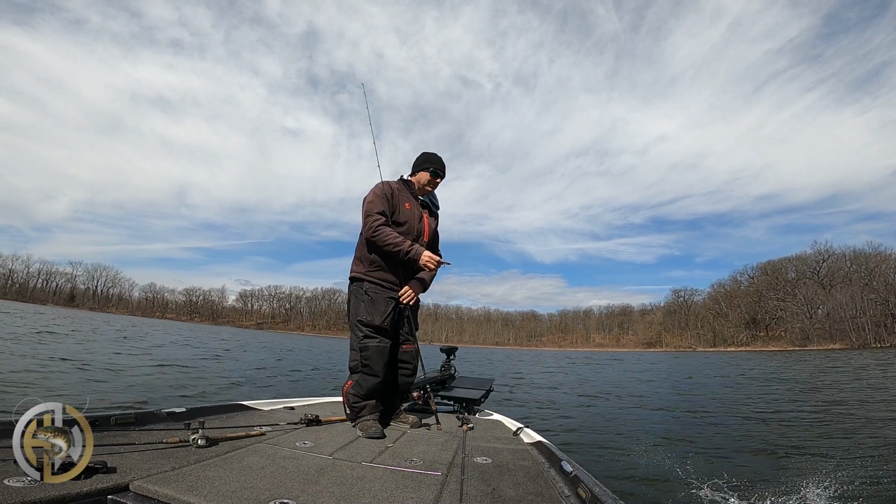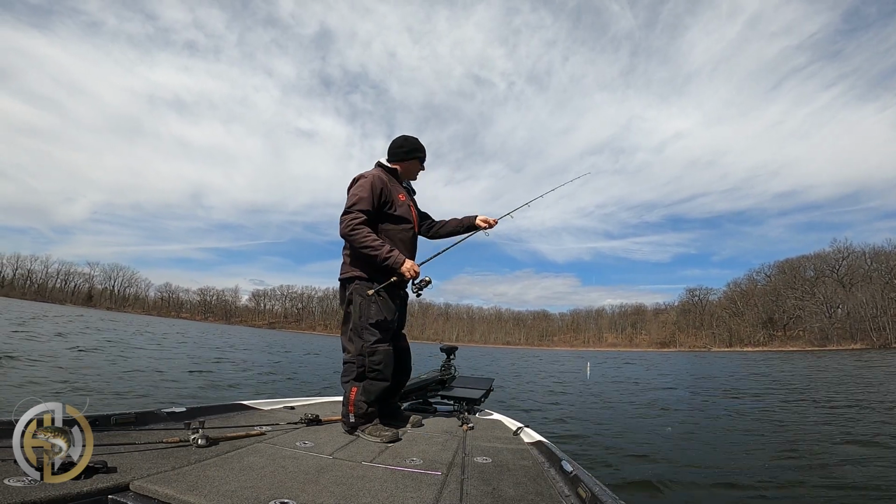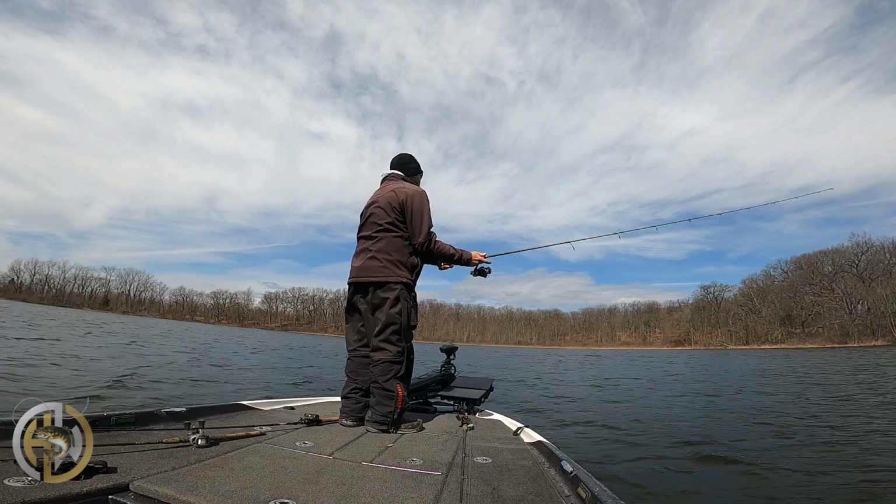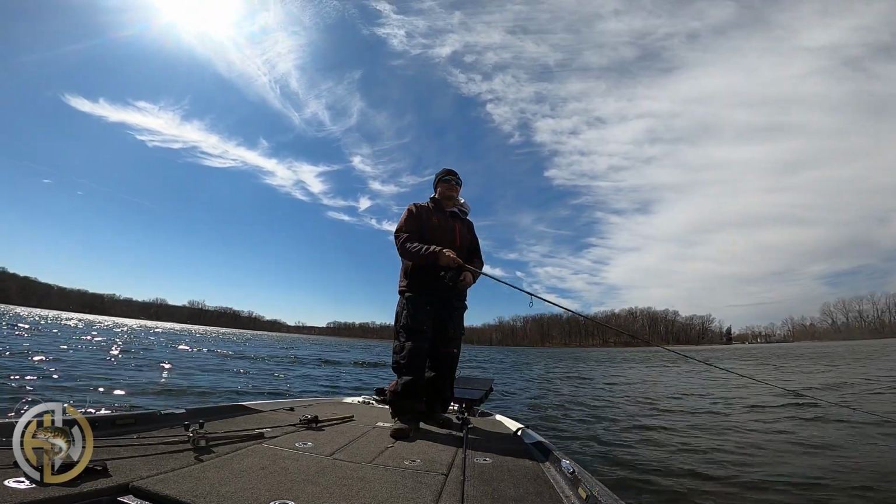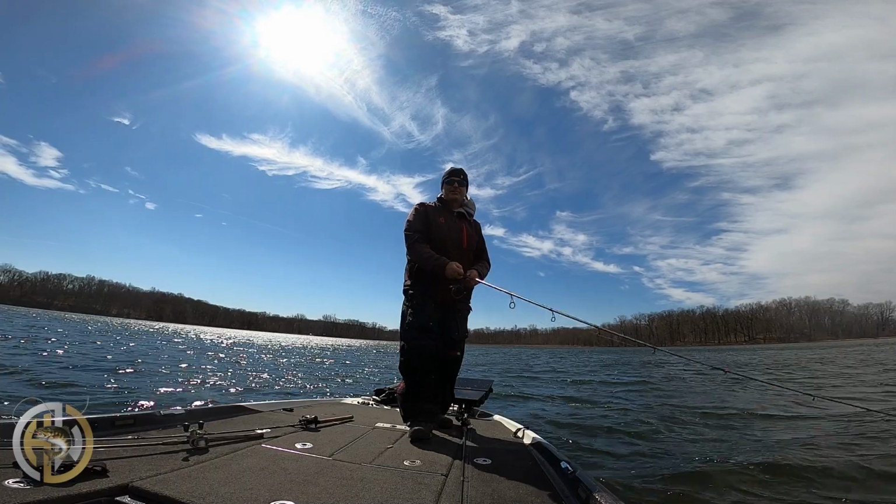There you go, measure him. When he hit, I thought he was bigger than that. Let's see if we can do this another one. Definitely got little spots they want to be. There's an inside turn here. The only thing I've been able to catch them on is a jerkbait.